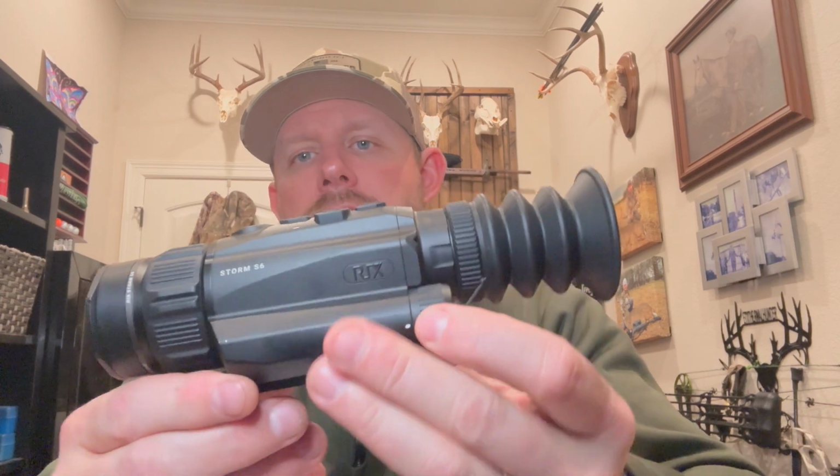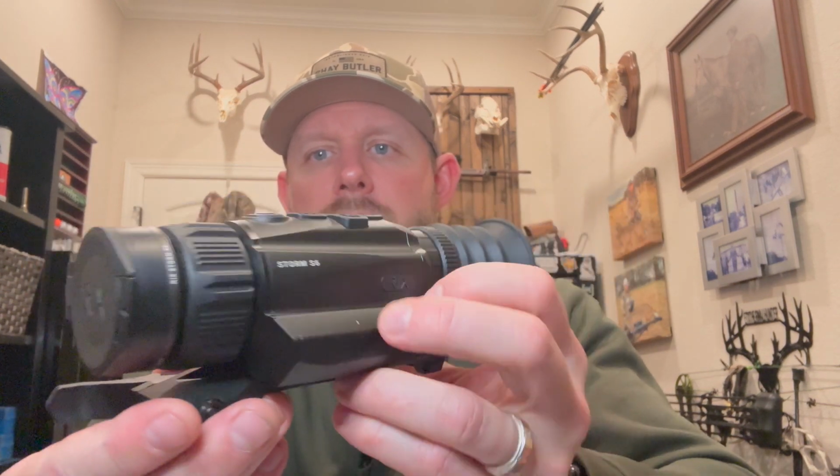I'm going to do a walk around now. So let's talk about this optic. I'm going to show you it up close. So this is the Rix Storm S6. It's got a 35mm objective lens with a nice clip-in place lens cover. You can also spin this around and have it open however you want it. So it gives you some flexibility.